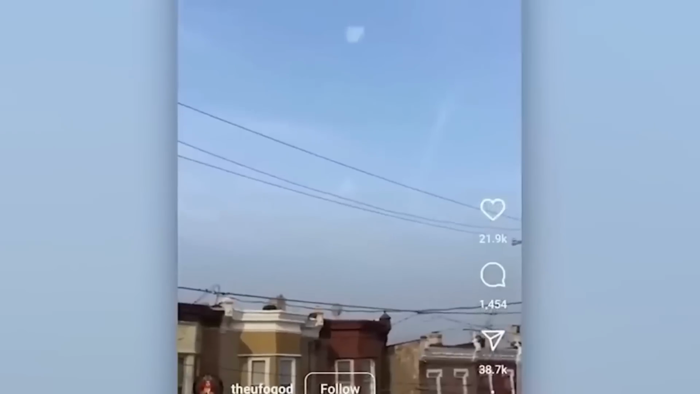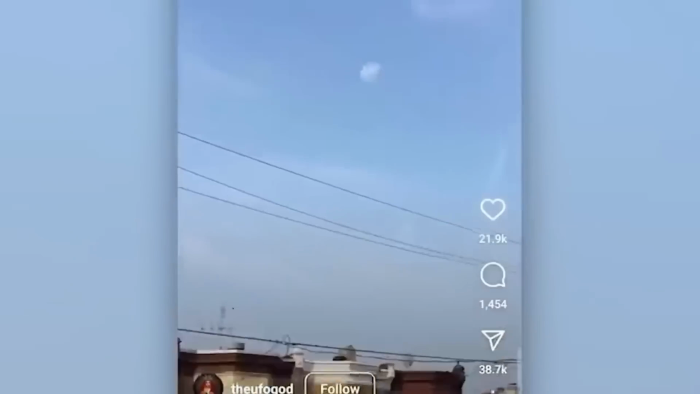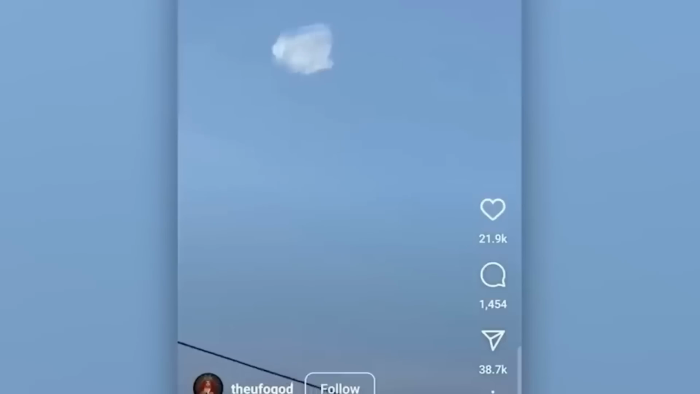It is confirmed the aliens are here, and they have some truly phenomenal powers of disguise. Watch as this shocked poster notices something untoward when looking up at the sky. At first, it looks like a cloud, but then it starts to move. Yes, clouds move, you say, but no, not like this. Before our eyes, the camera captures the cloud transform into some kind of spacecraft or UFO with lights in it.